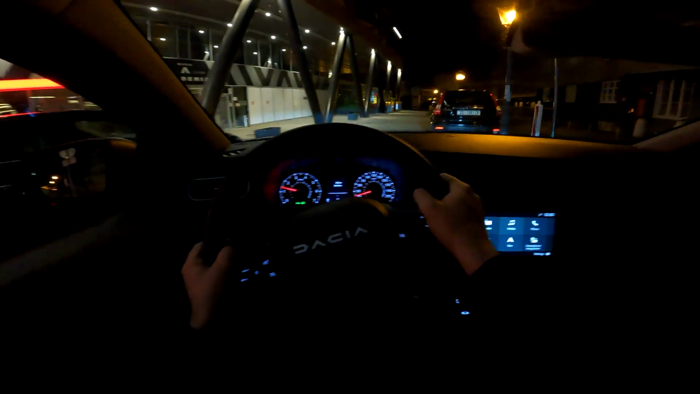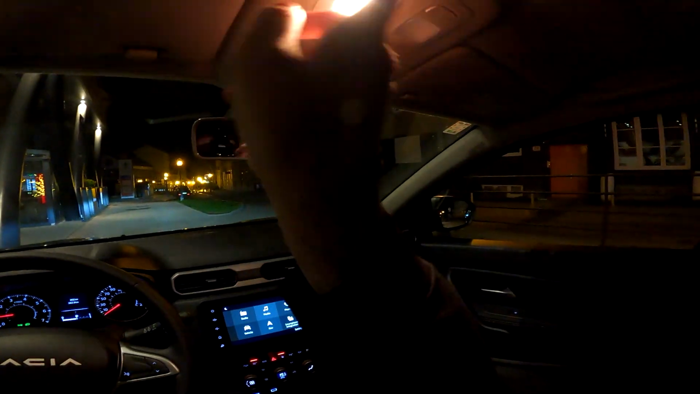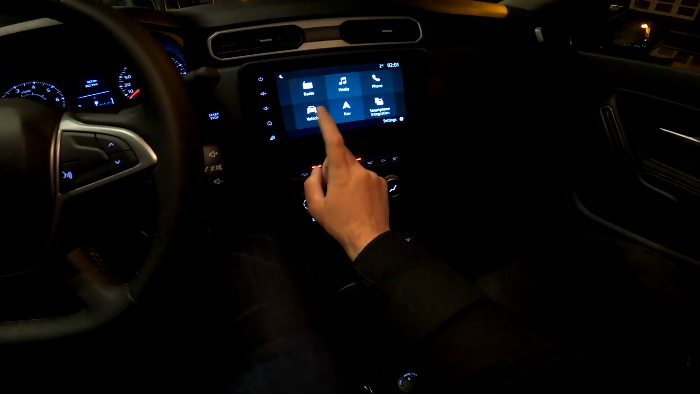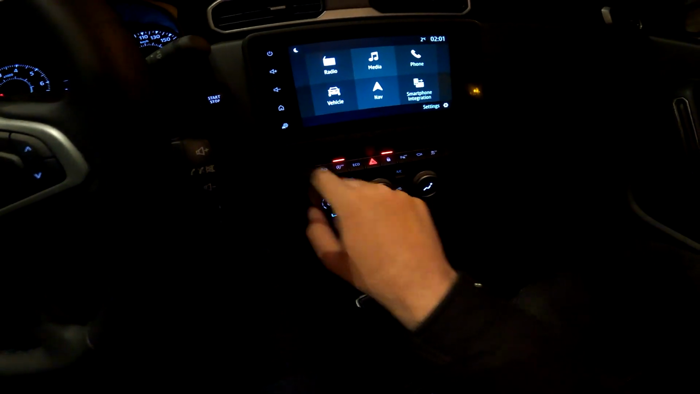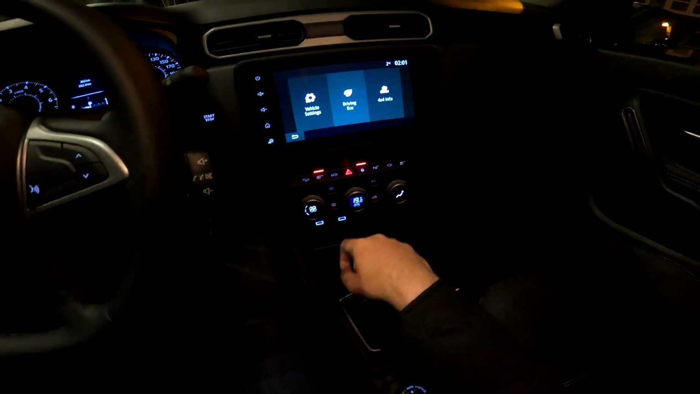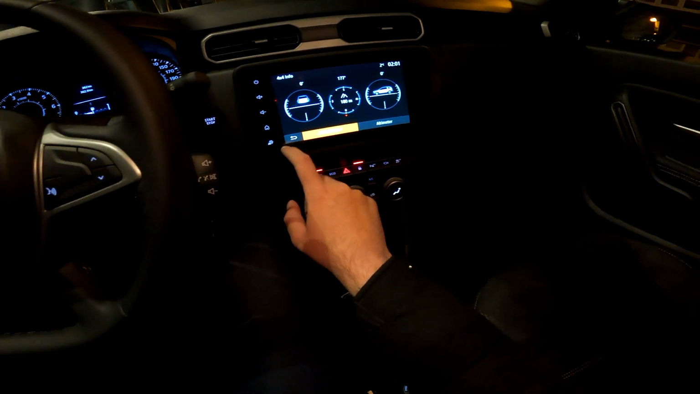I will stop here for a moment just to show you a bit more of the interior. So this is it, the infotainment system, navigation view, then this is your home menu. Press this to go to vehicle settings, but you can also do it here. So 4x4 info is here, that's quite cool.